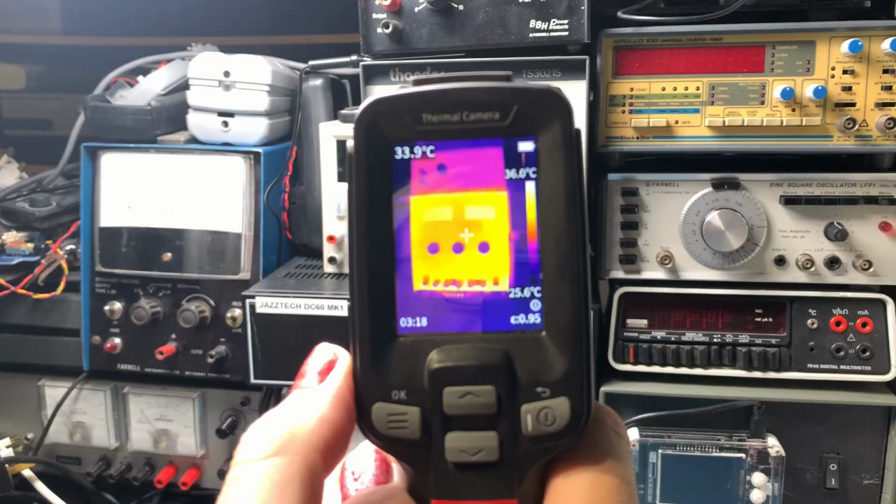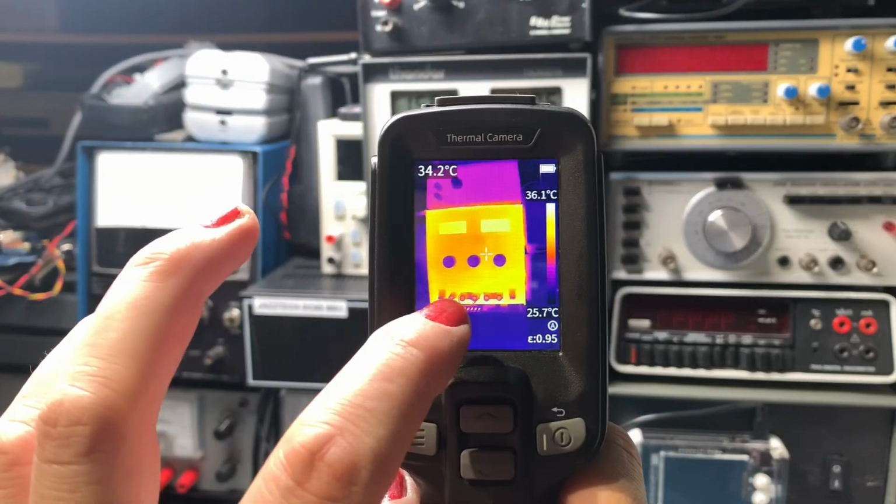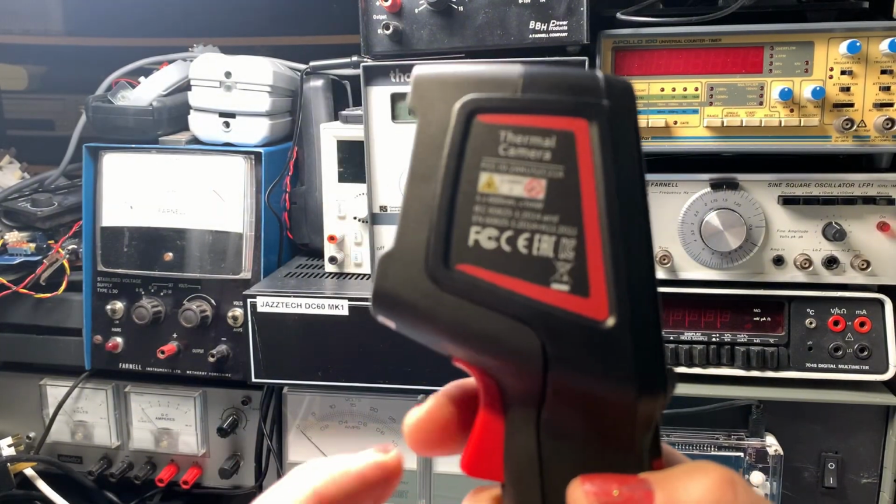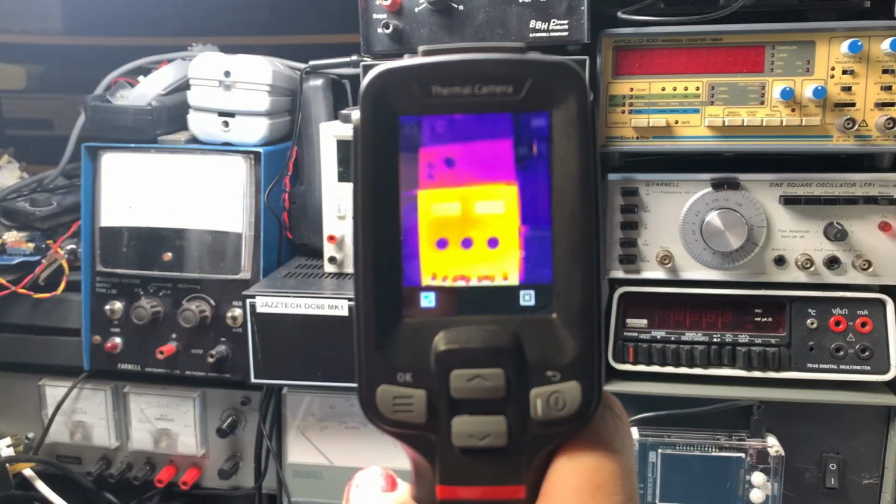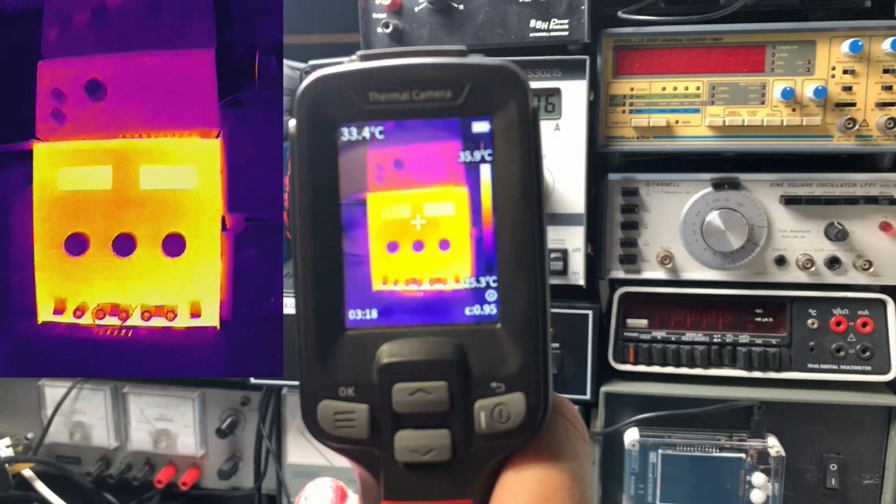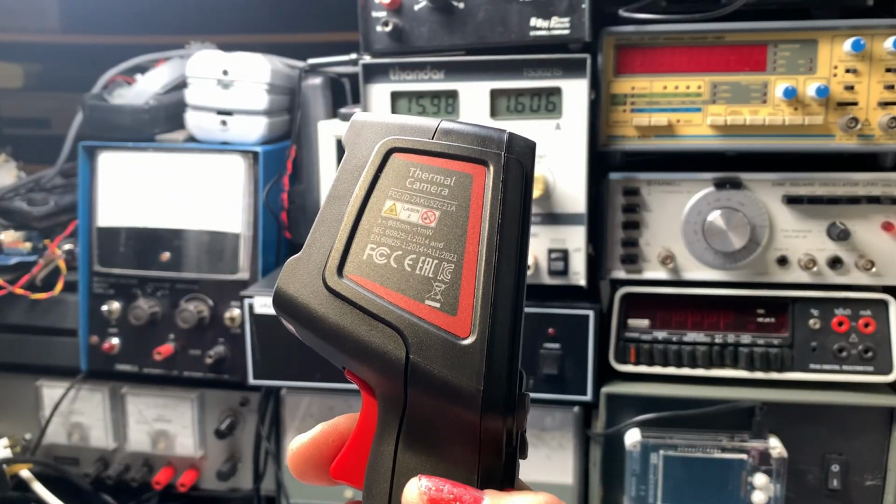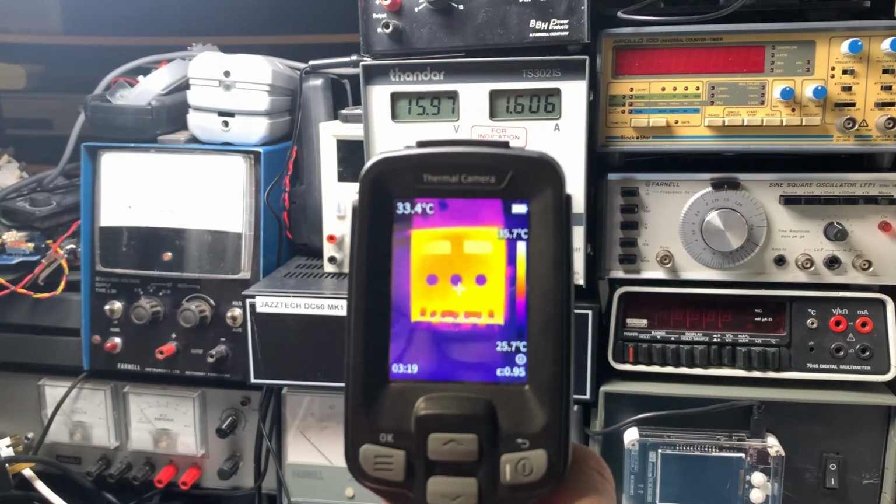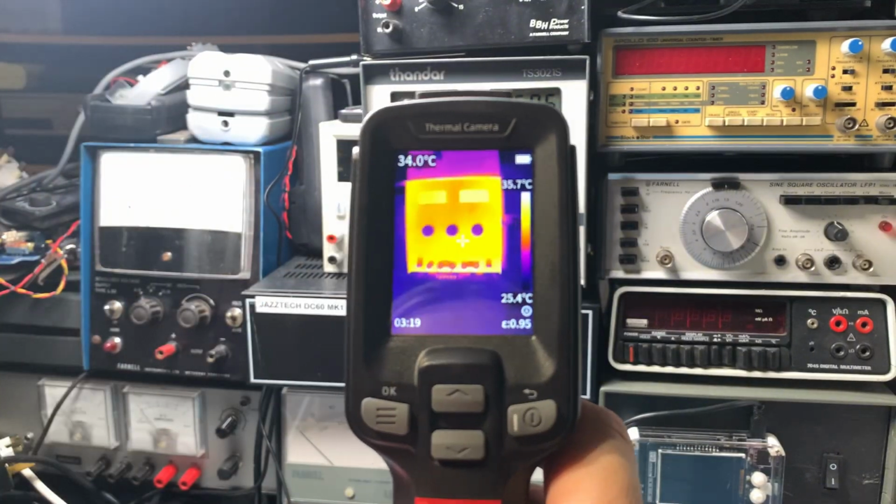The usual suspect is always my power supply for something that's getting really hot. Well, you can see the detail on it there, and you see you've got the trigger on the back there. So if you want to take an image, you just press the trigger and it'll take a still image. You can see the detail of the terminals and stuff on there. That's cool. Now you can also use the trigger with the laser and with the flashlight. We'll take a look at that in a bit. It's really nice and easy to use. I like how clear the screen is.